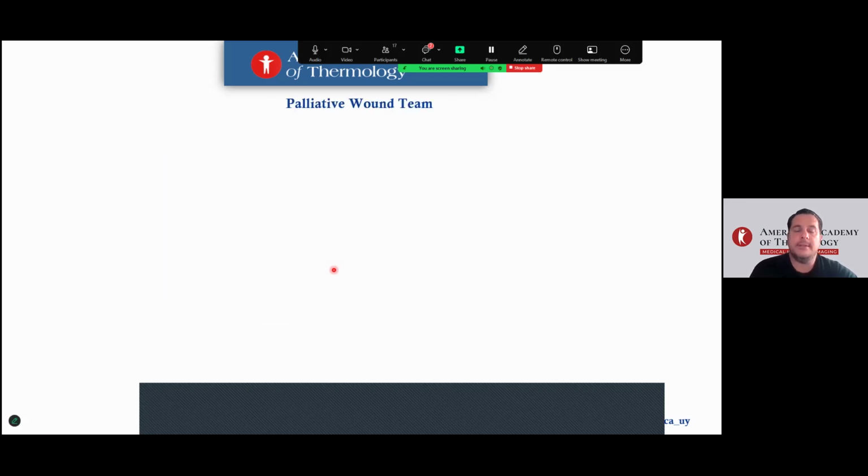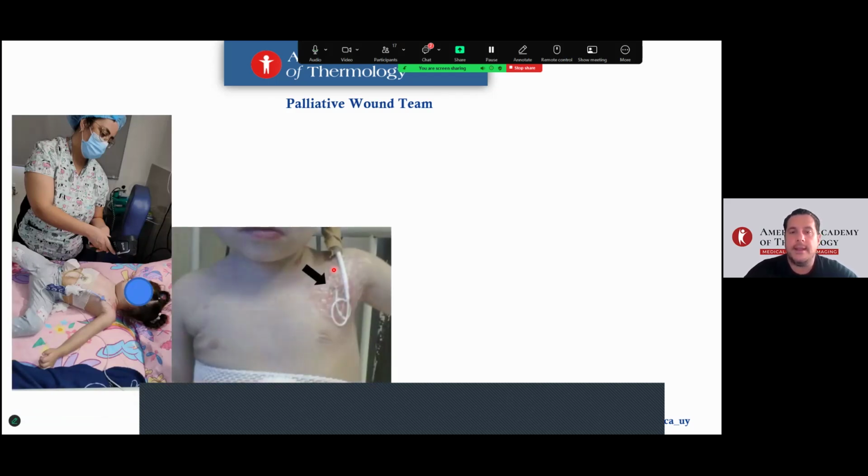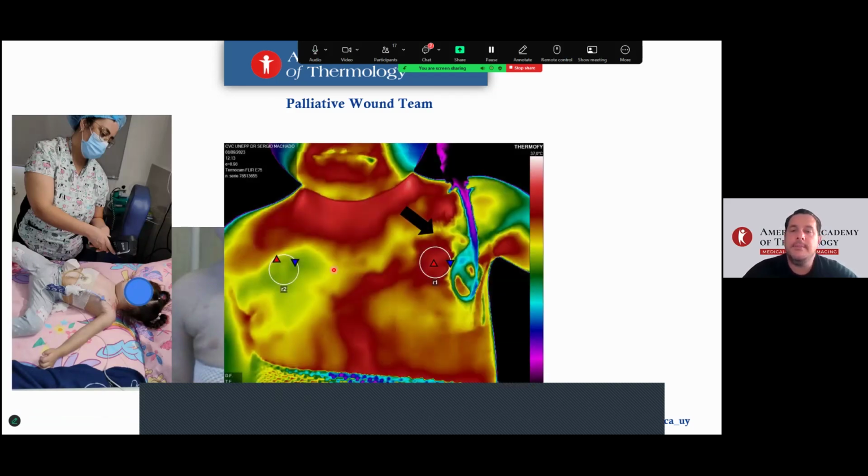Palliative team: follow up the catheter infections in palliative units. For this one, it's very important to understand the limitations of thermography at point of care. First, temperature inside the room. Second, researchers and tutors inside the room.